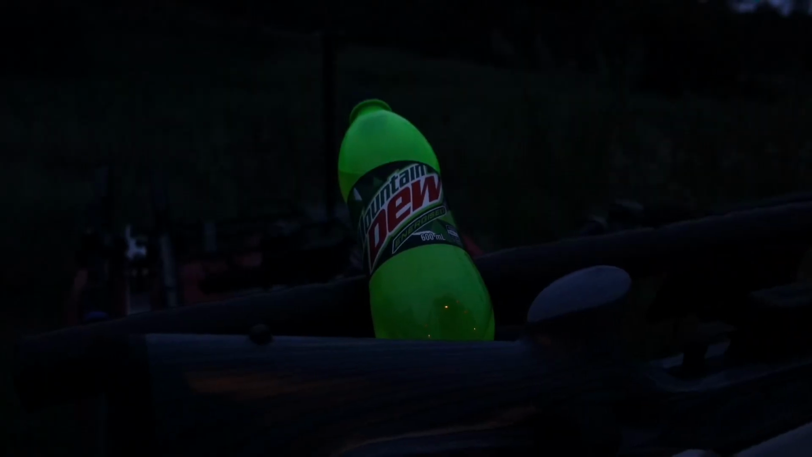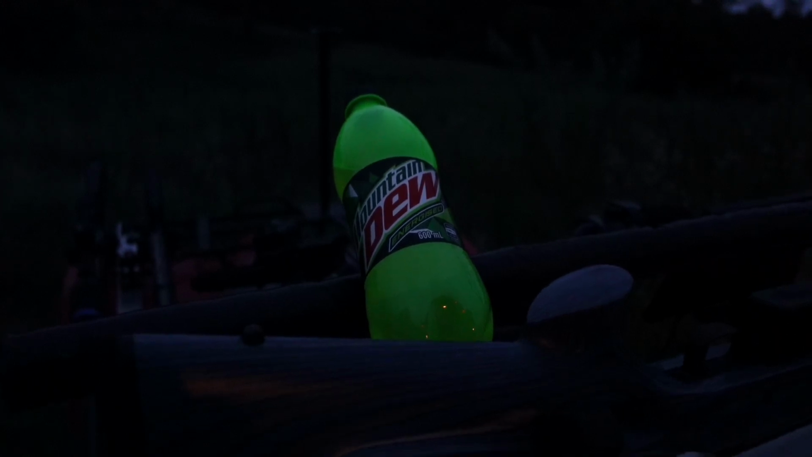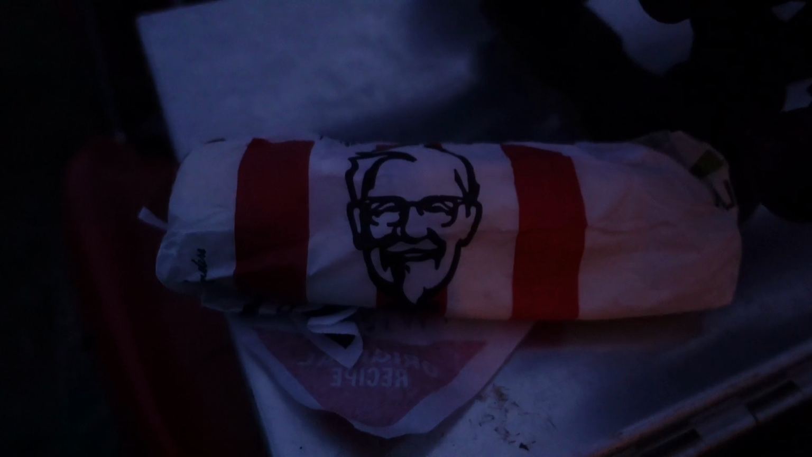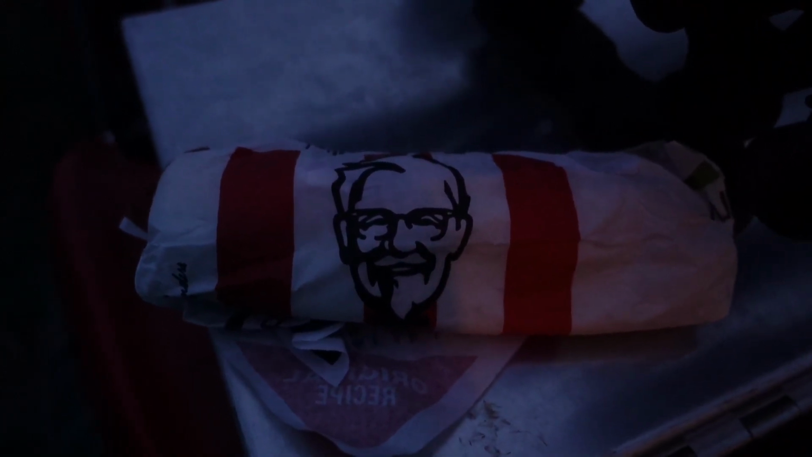Well, I always knew that Mountain Dew had a bit of energy in it, but it looks radioactive at the moment. That thing is absolutely glowing. So hopefully that gives me a little bit of a zing tonight. And the old Dirty Bird, Cold Colonel Sanders. So let's get into it.